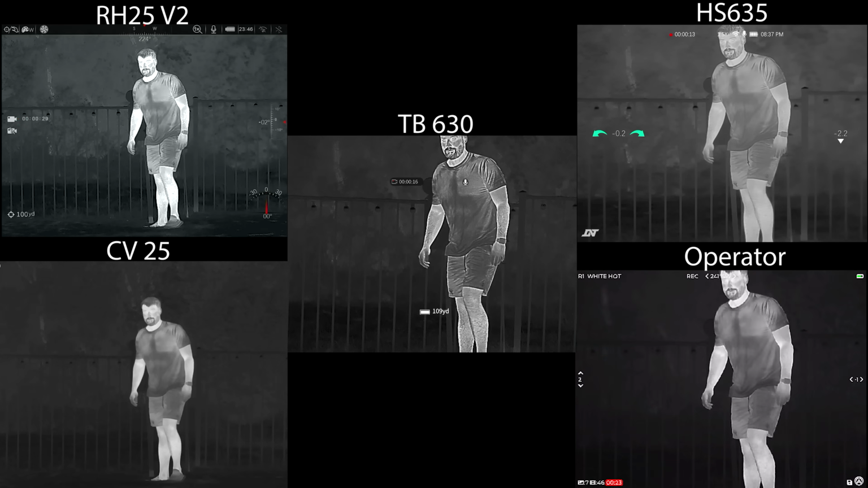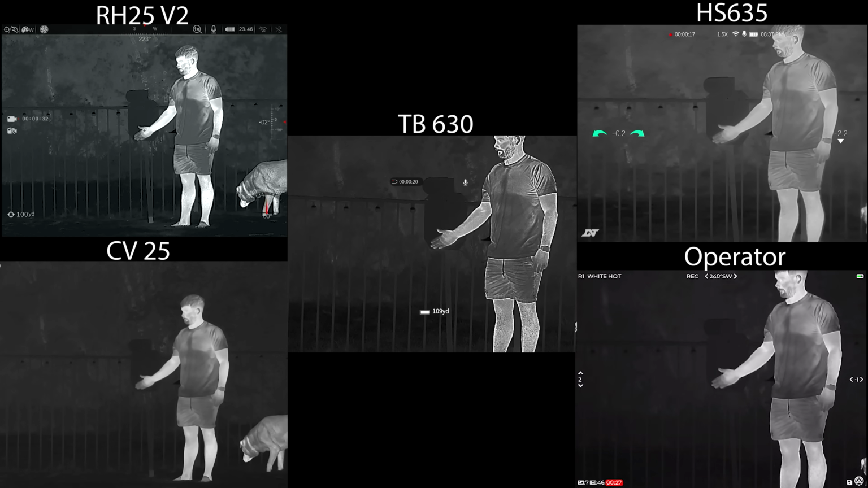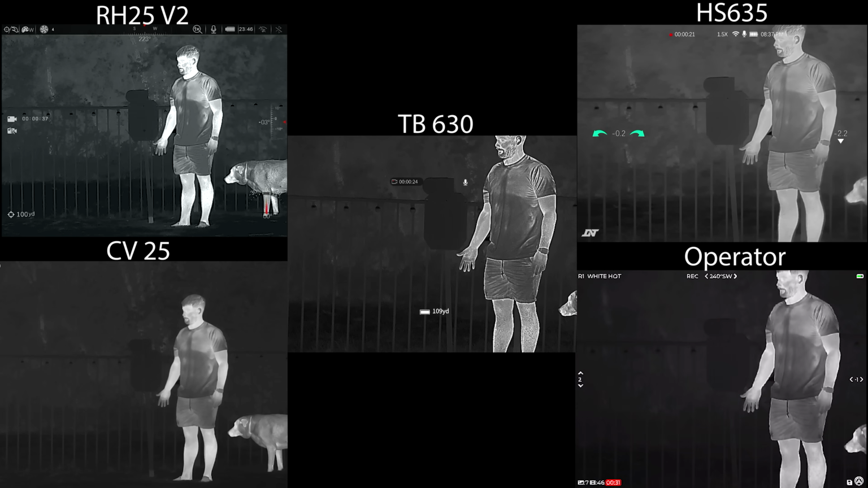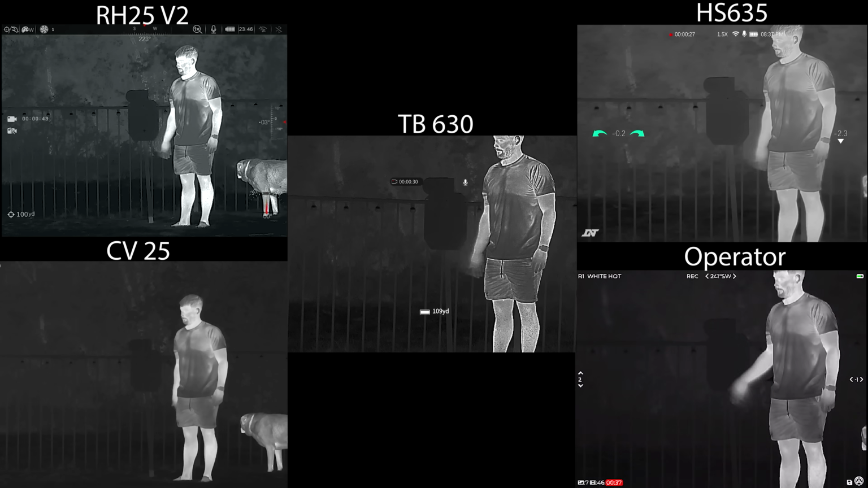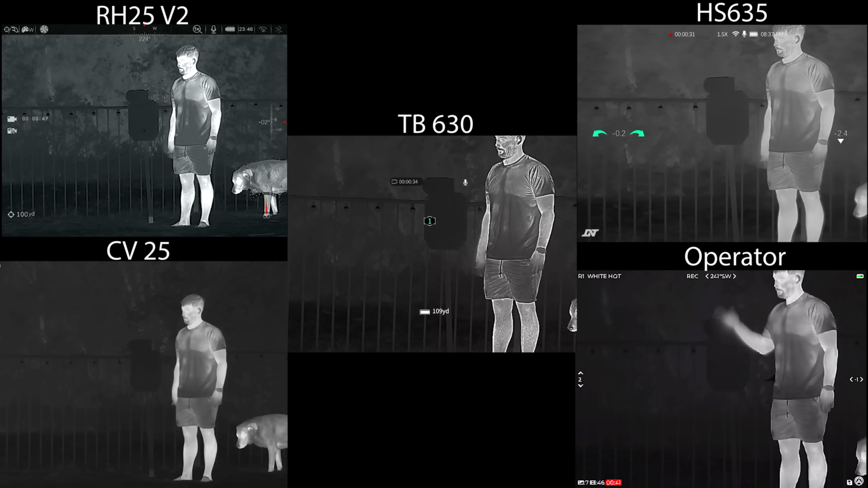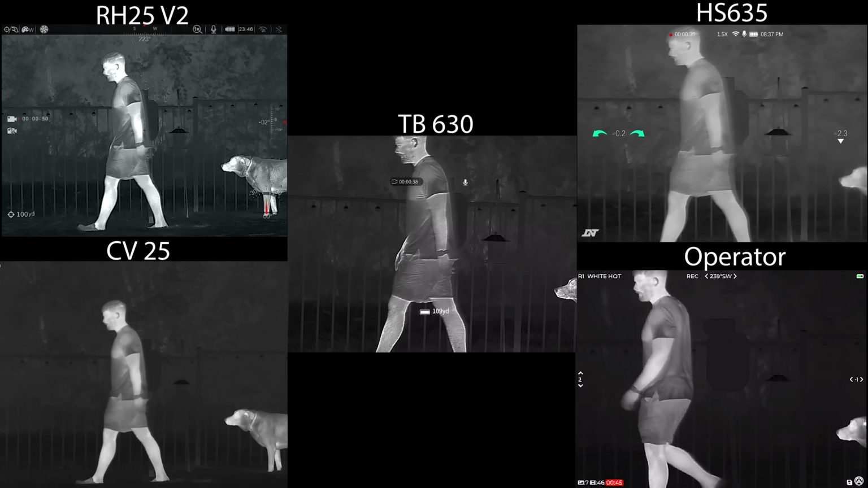The next test is just a simple synchronized motion test, so you can see how that motion is actually captured. Once again, video compression rates do play a part in this a little bit, but I just want to give you an idea of how good the imagery looks side by side and what the refresh rate and motion actually look like. So if you're filming some pretty high speed or quick moving things, you kind of know